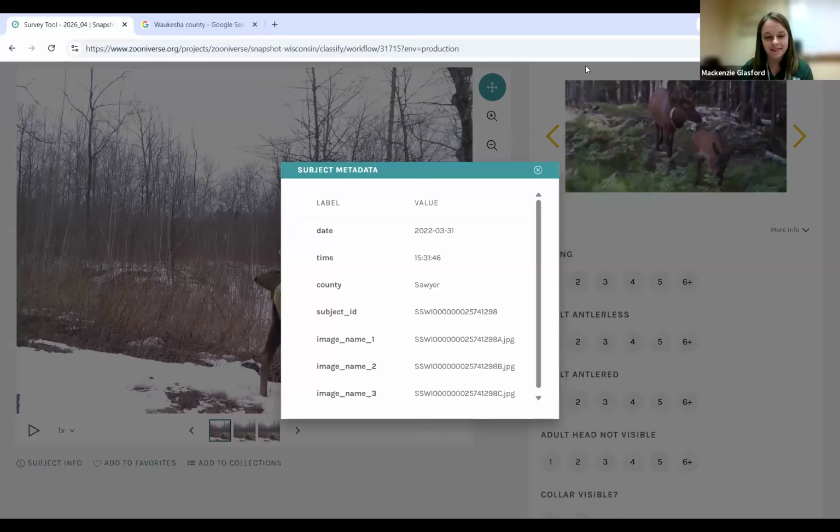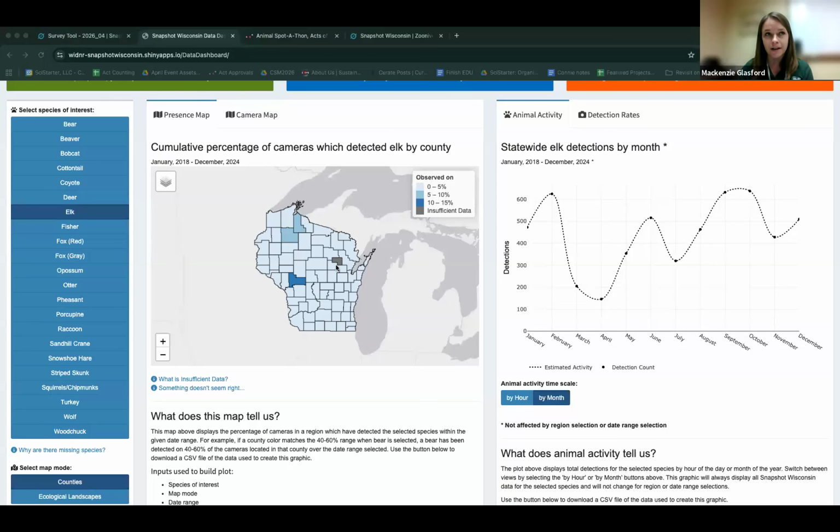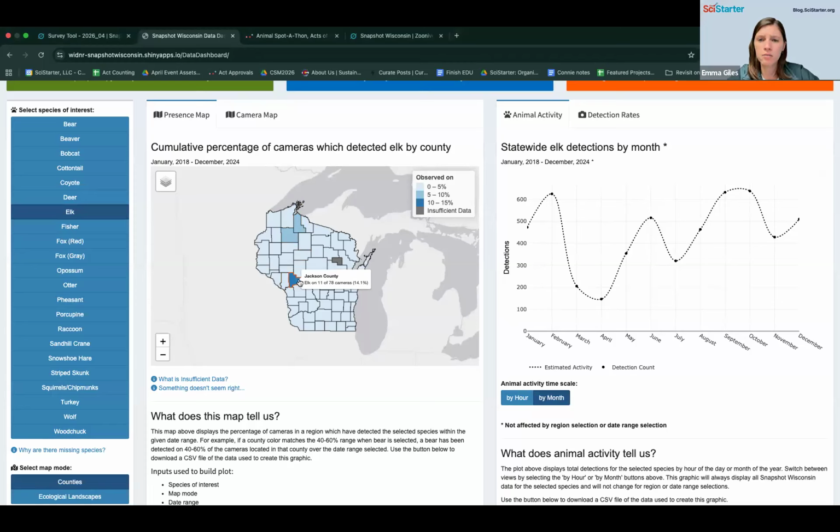It is. Yeah, I guess it would be hard to go back to the data dashboard, but it's one of the counties that can detect elk. Elk are native to Wisconsin, but they were reintroduced a handful of years ago, so they are only present in 2 or 3 counties across the state. Oh, reintroduced. So are they trying to grow the population of elk in Wisconsin? Yeah. They only stay in certain areas. There's a couple state parks that they are detected at across the state.